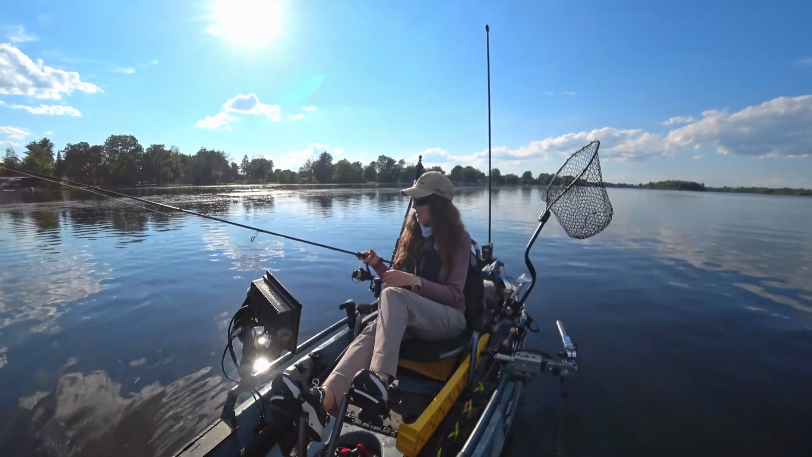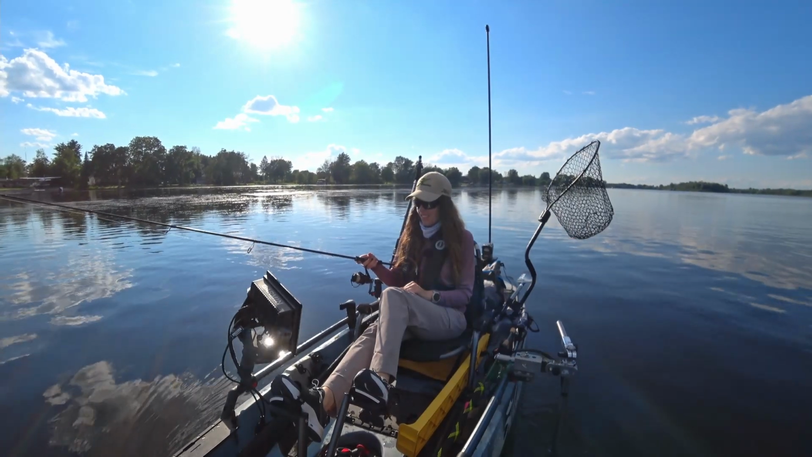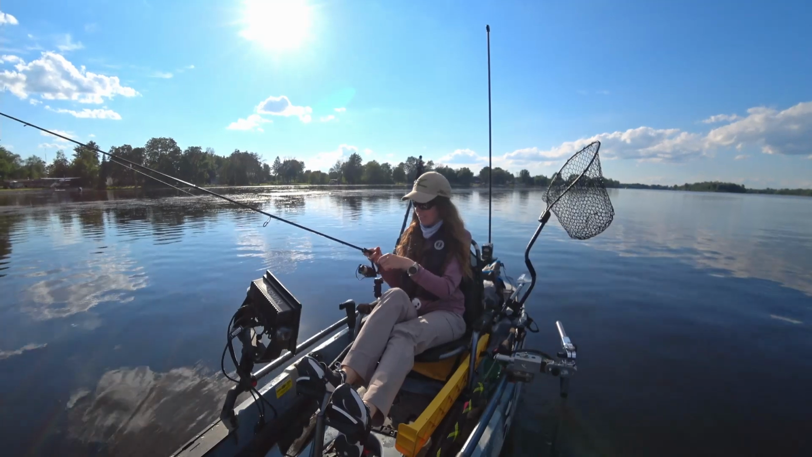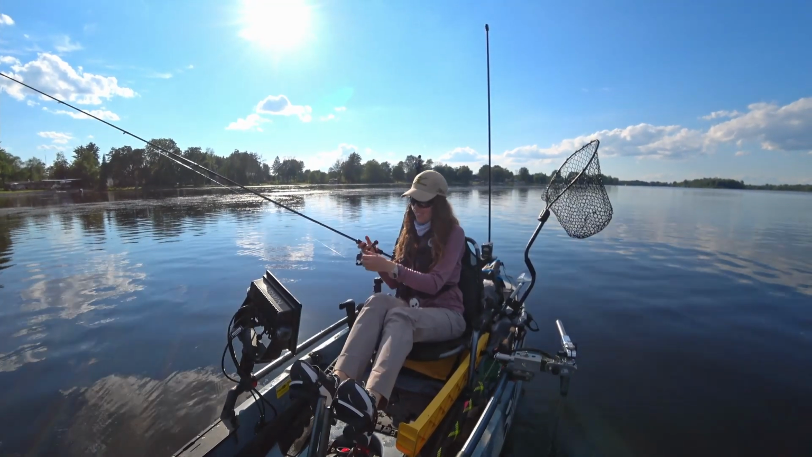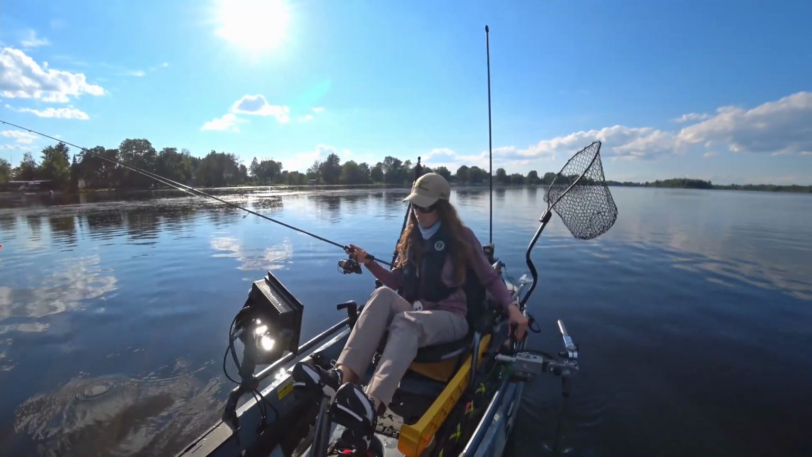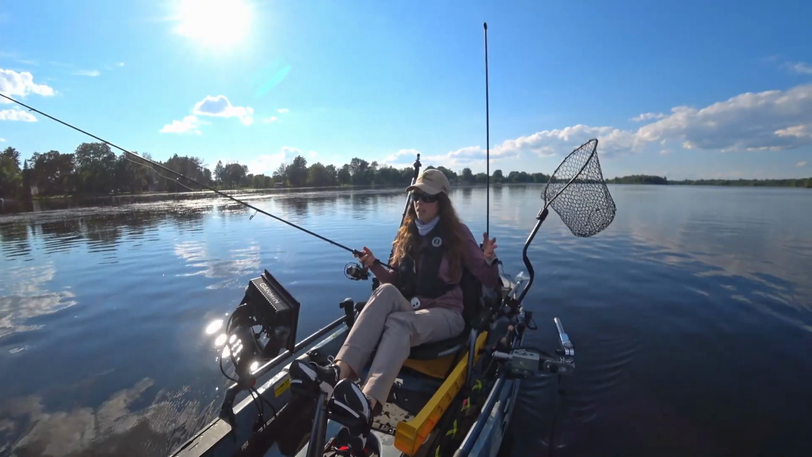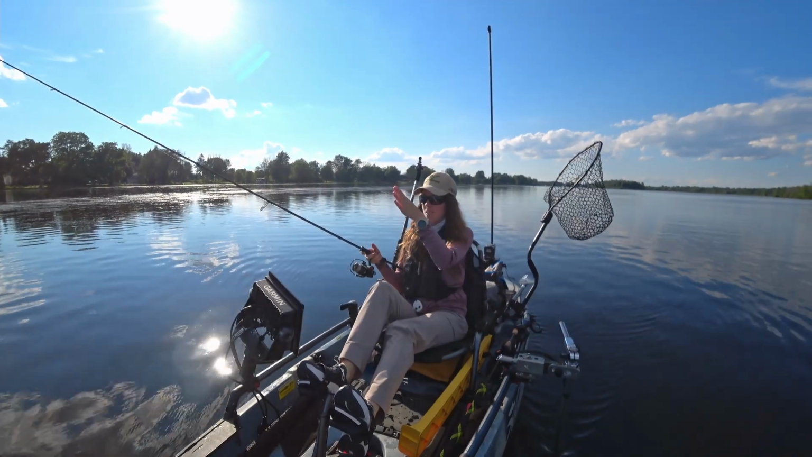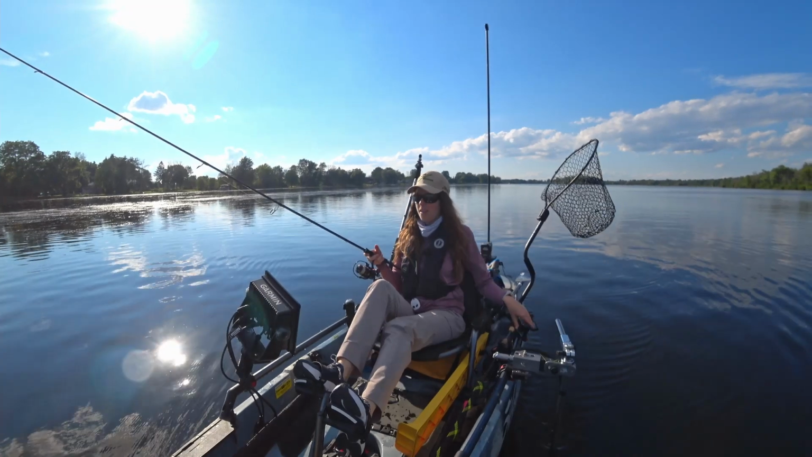I'm really just hugging this weed line. I'm running parallel to it and moving in and out as I need to, or kind of turning and facing it. When I lose sight of the weeds, I'll start turning back in until I'm right on them again. I can turn my transducer, but I'm just positioning it so that I'm casting straight ahead or at a 45-degree angle.